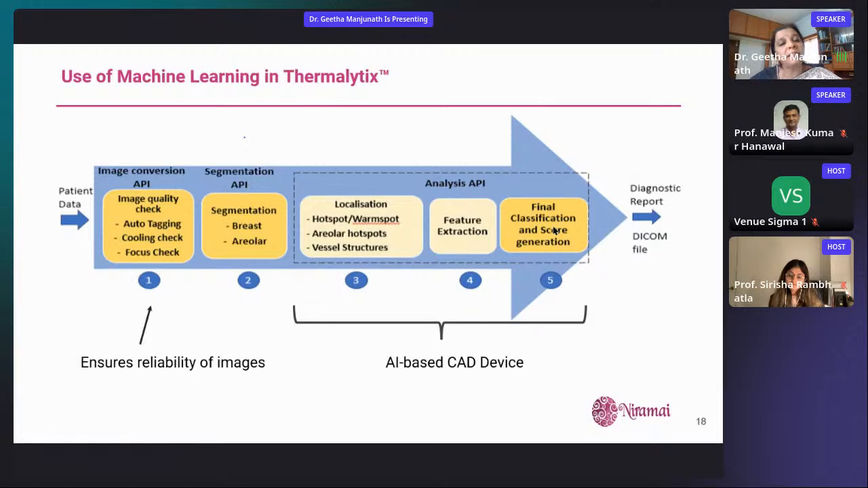But what we realized over time is that taking images and then building models is not enough. Let's say you just go to a public repository, maybe like Kaggle, and pull it up, and then you develop an algorithm and get, let's say, 90% sensitivity. It's good, but it's not good enough.